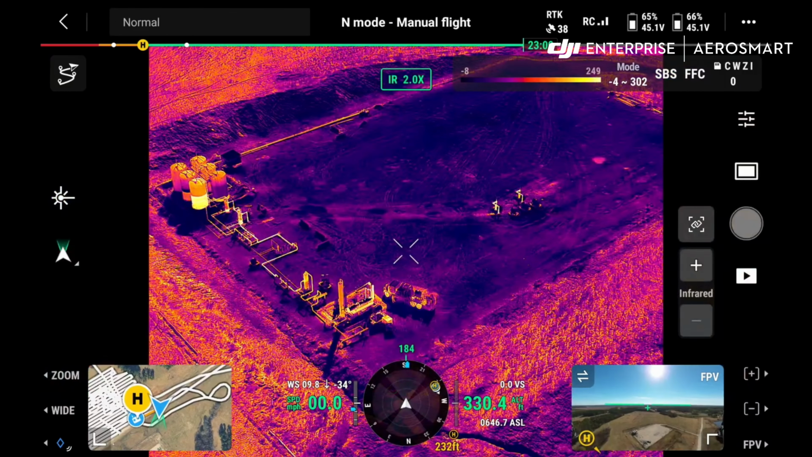The purple lines in this example are cold, so there's no gas running through it. These gold orange lines are warm, there's gas running through it. That comes in handy when you're trying to track down ice blocks or you're trying to find issues or you have mislabels on the equipment.